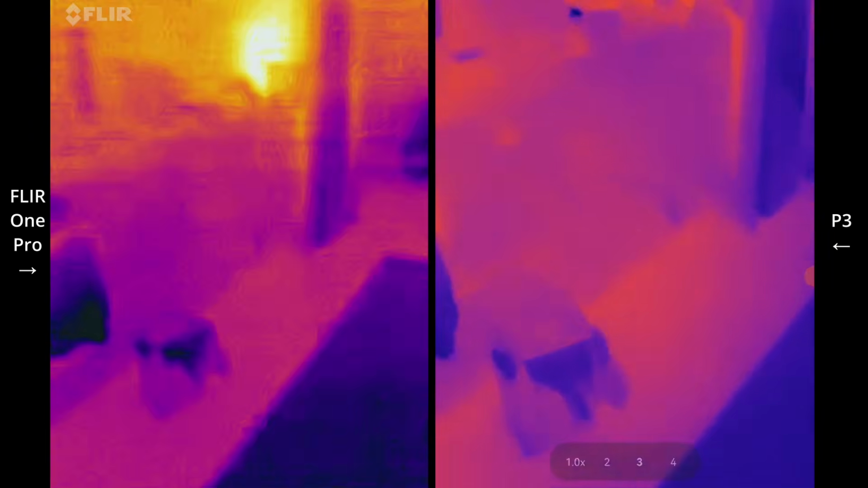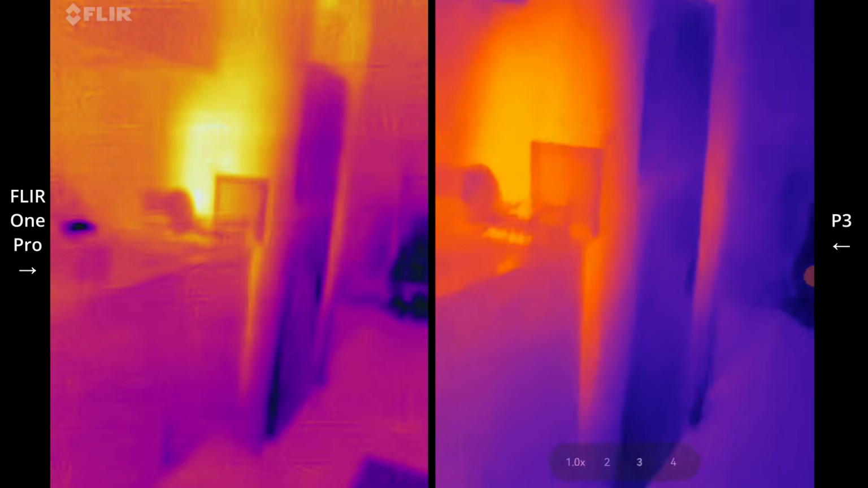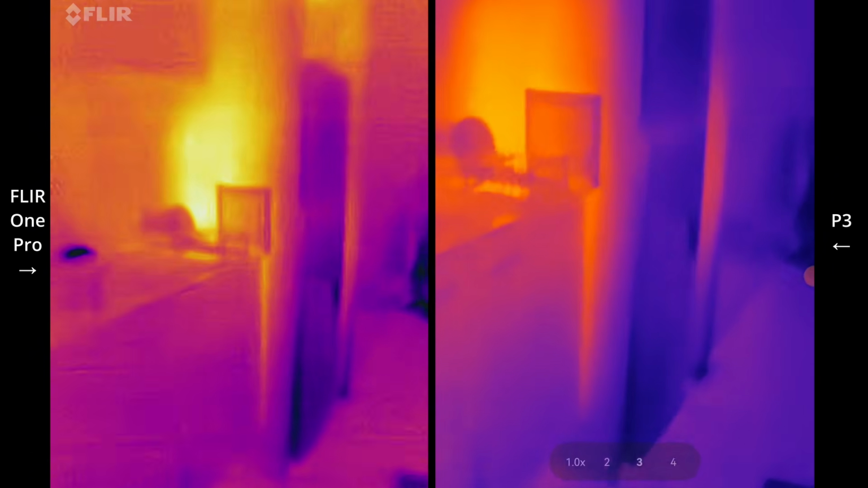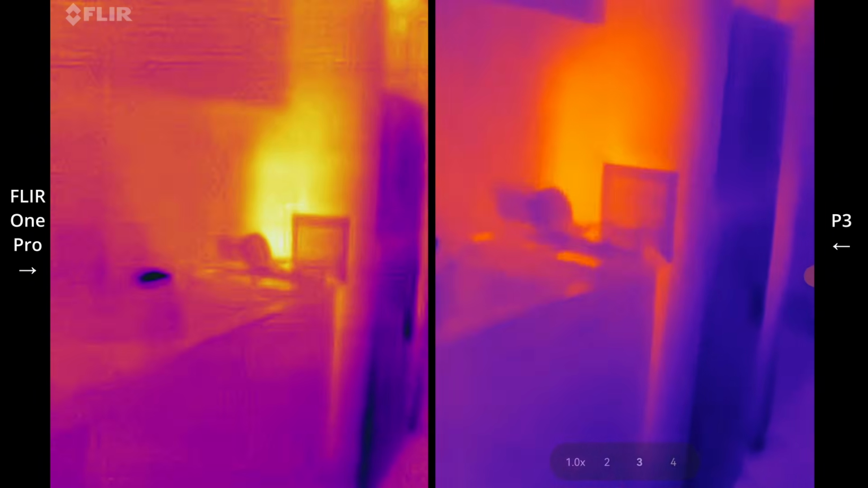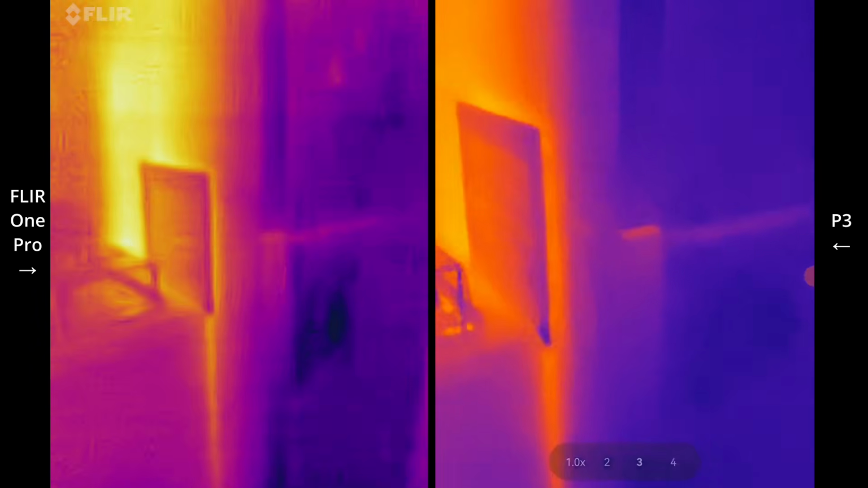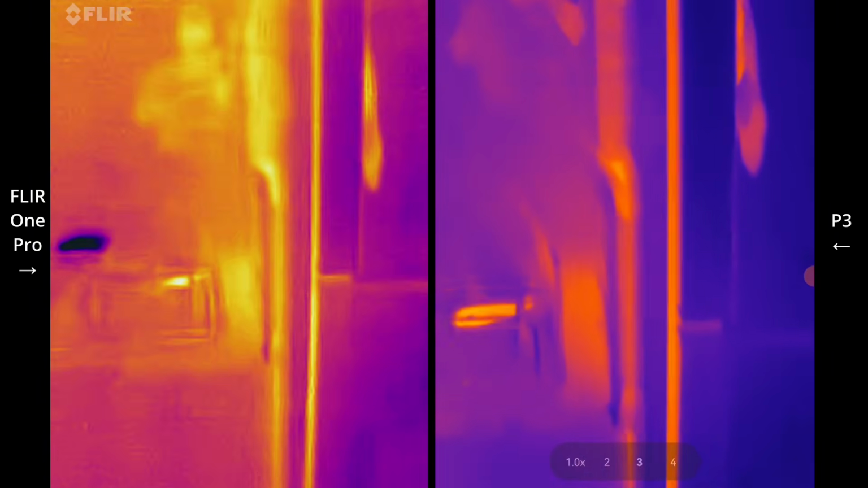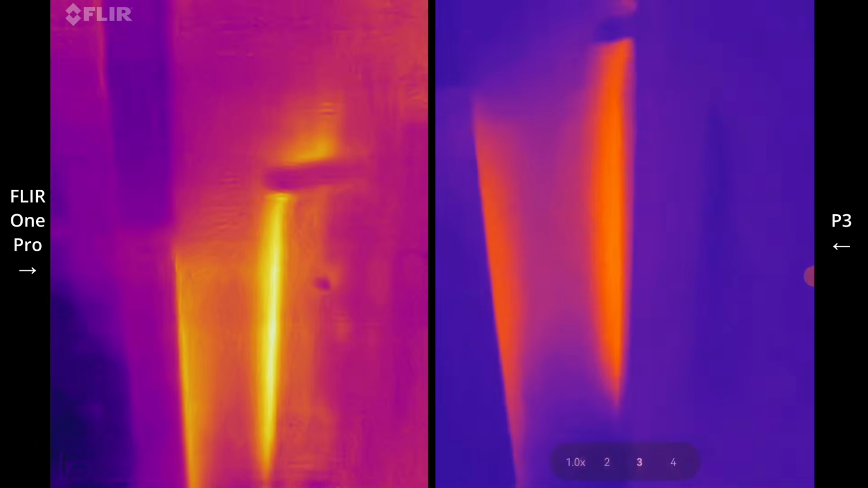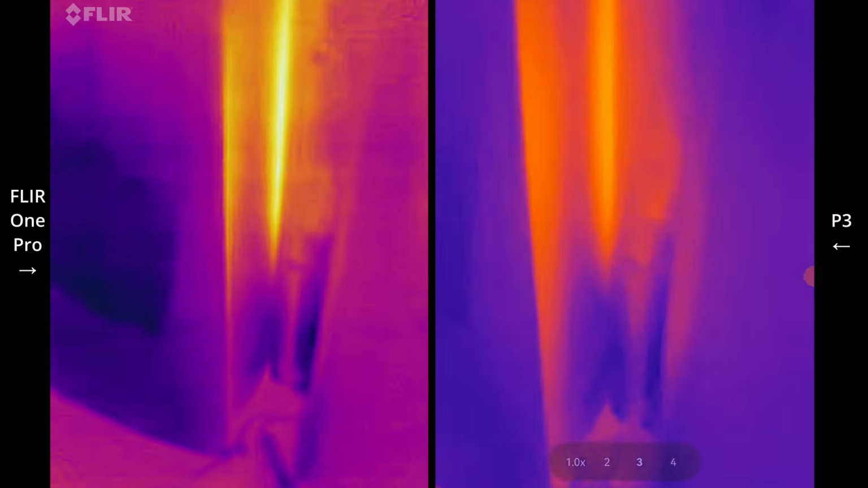Let's have a look over here. There's my fridge, and yeah, you can see the heat radiating from the fridge. A bit closer. The fridge coils.